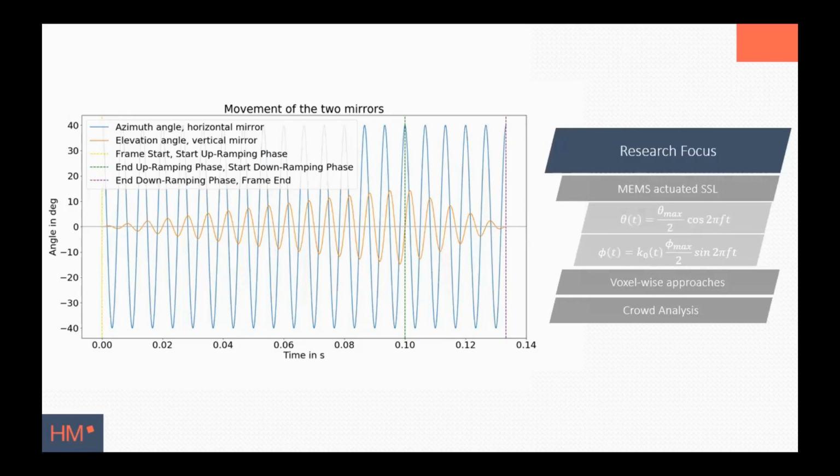As a second point, we further tackle the irregular format of point clouds with a voxel-wise approach, meaning that we divide the 3D space into a discretized volumetric grid and fuse points into these voxels to make it processable.